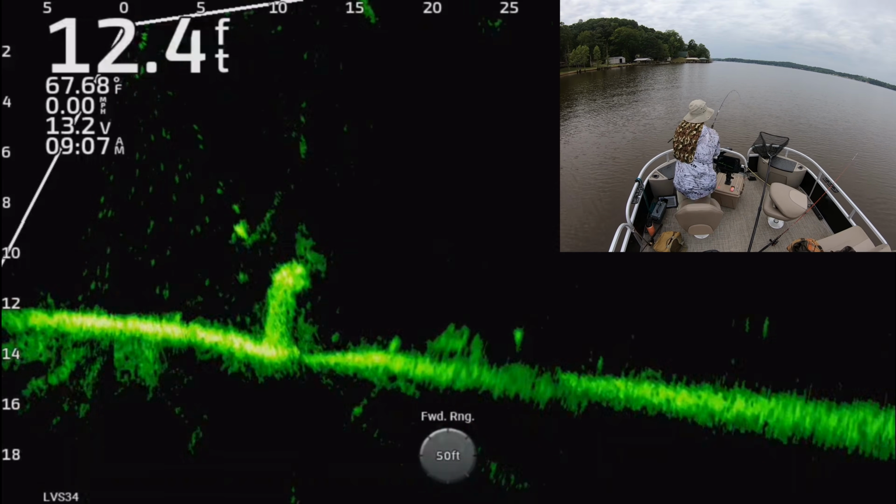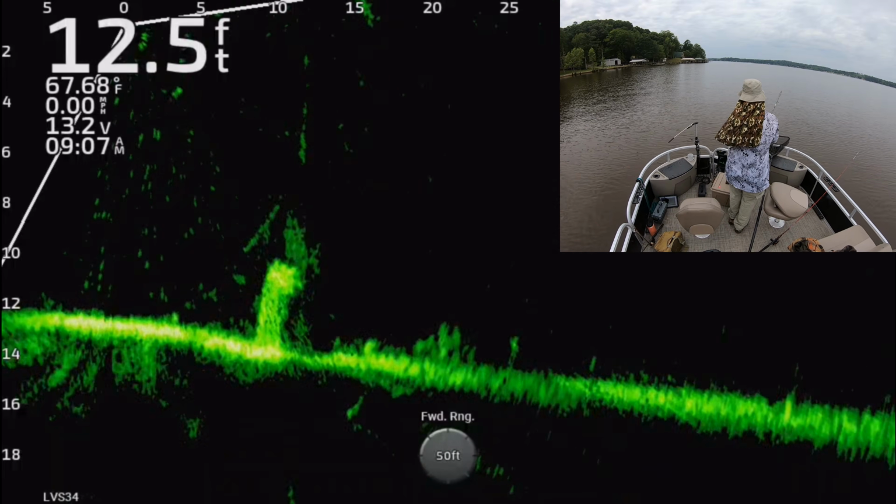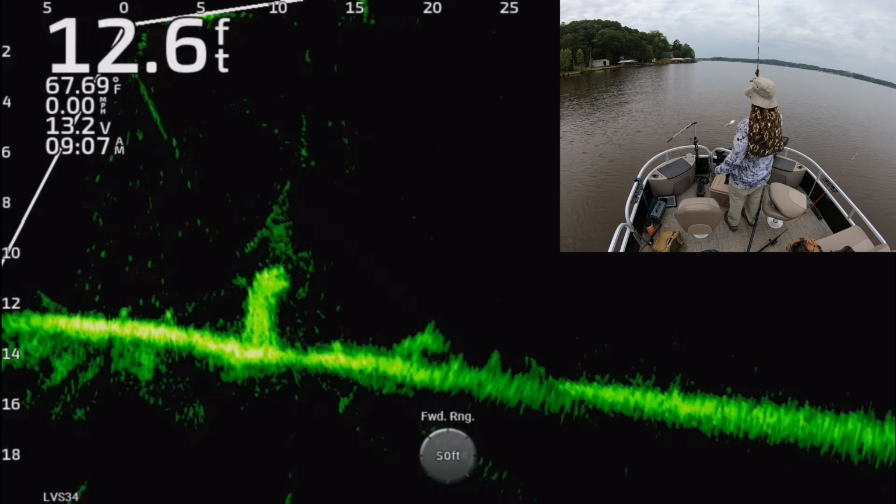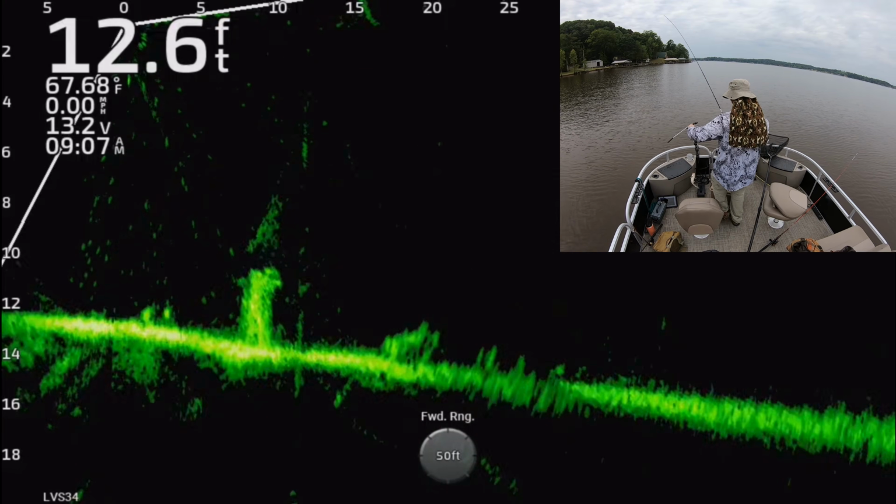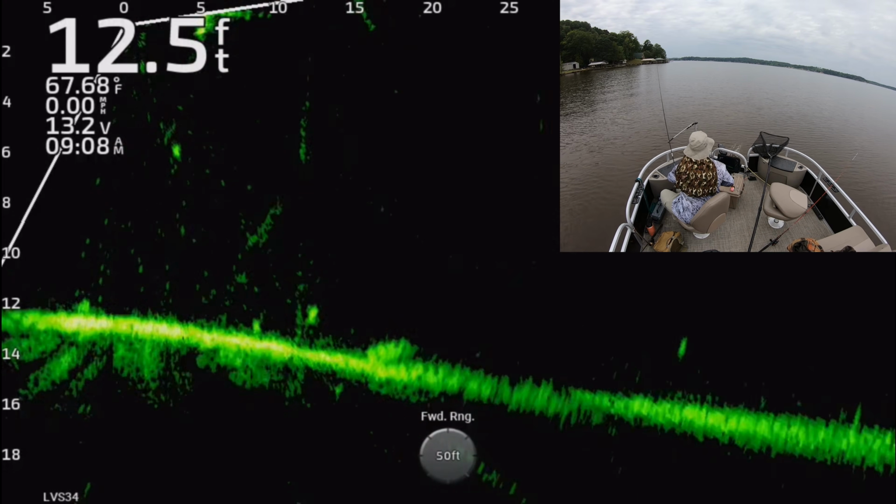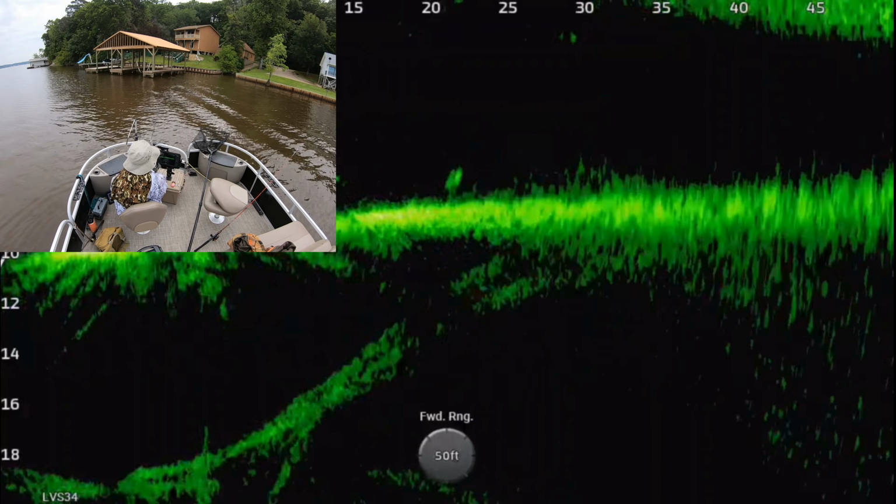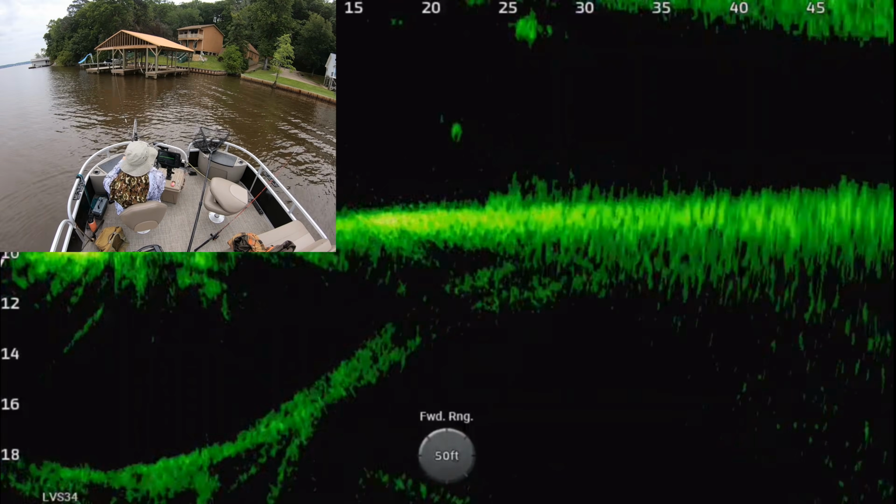But that's not a crappie. He came off the bottom. I know better than that. And this is one thing on Lake Darbonne that I have to talk with everybody that comes out with me. Anybody that comes in the boat, they always want to go after those bottom fish. And maybe a lot of you guys can do better than me. All the bottom fish, I swear, like half or maybe two-thirds of the time, it winds up being a drum or a catfish for me. And look how shallow we are now. This is like 8 feet of water, 7 feet.